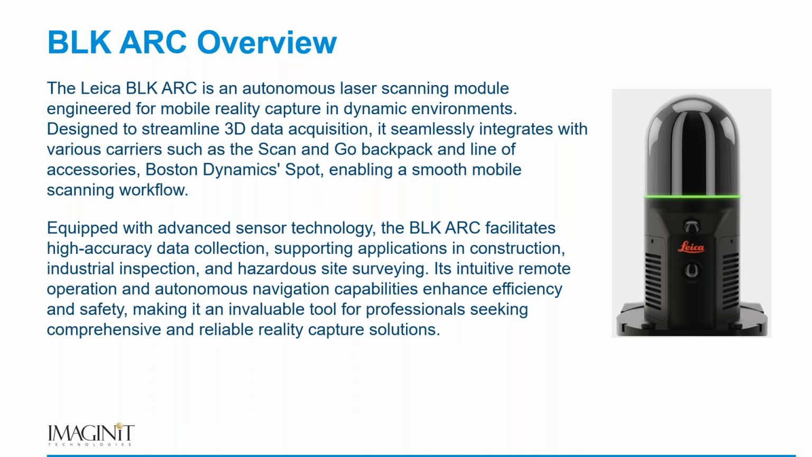enable a smooth mobile scanning workflow. So we're on the move with this scanner. We're not typically standing still, although we can with the ARC if we'd like. It can be used in a variety of different environments, whether it's construction, industrial inspection, or hazardous sites. And if you decide to use it on something like the Spot, there is an intuitive remote operation where we can plan a map and then have the device follow that map itself.